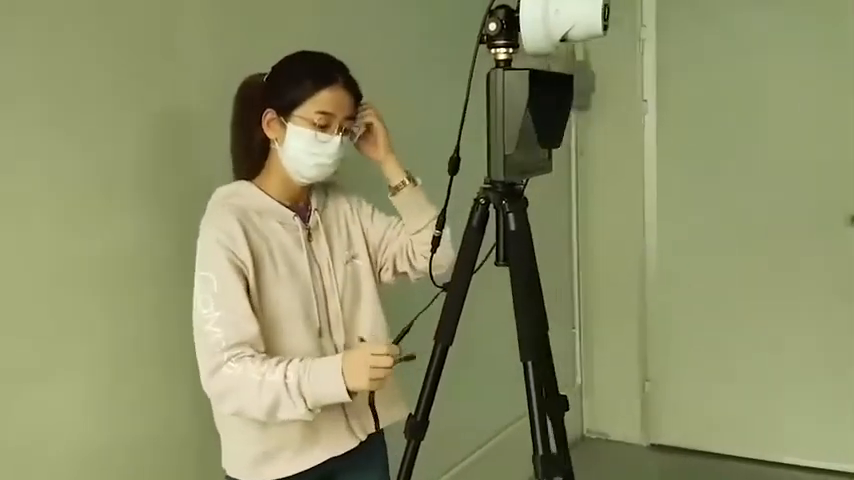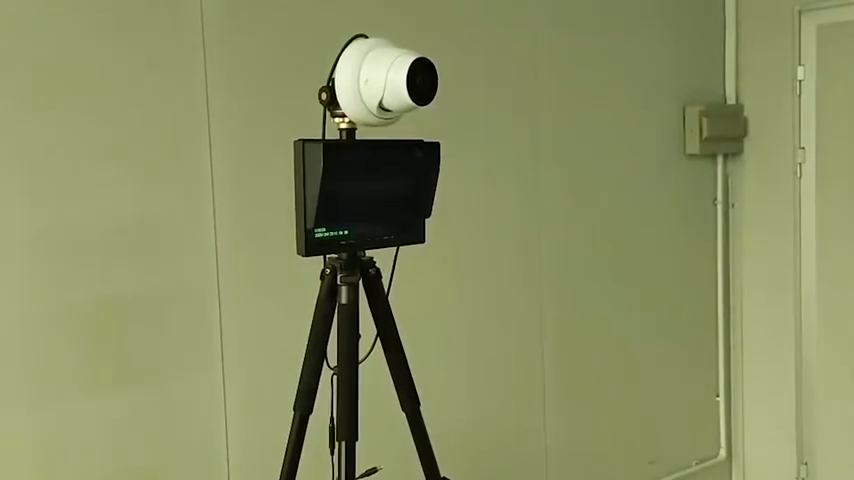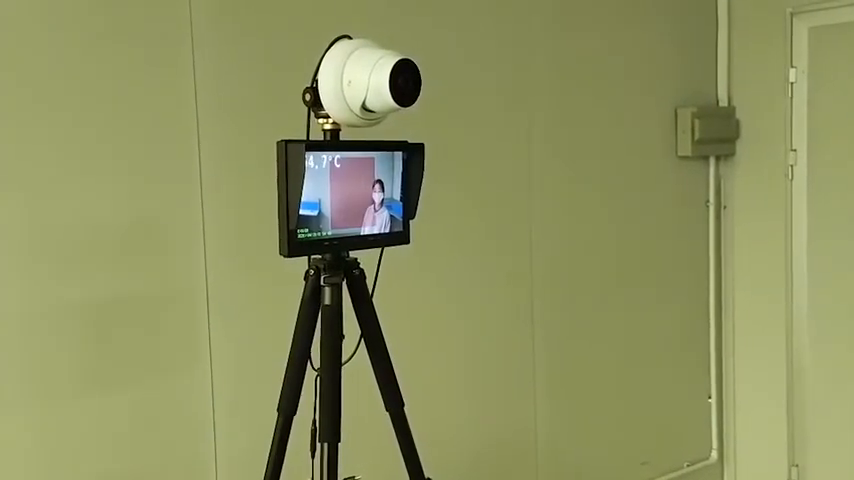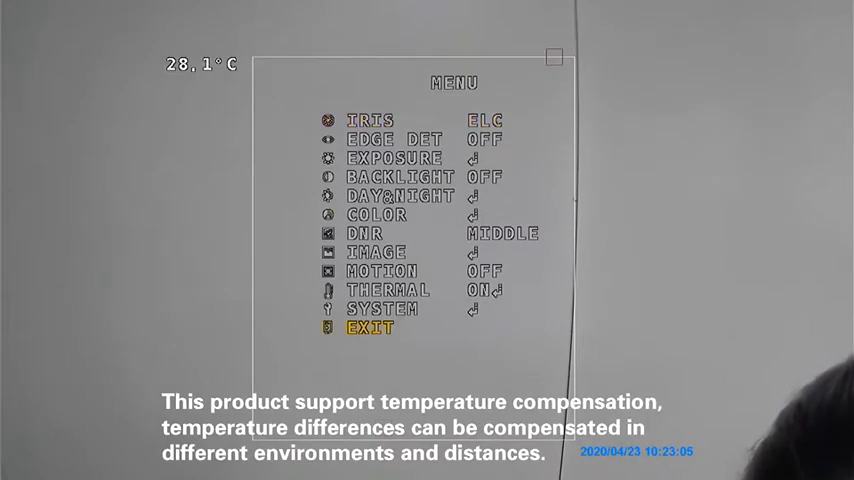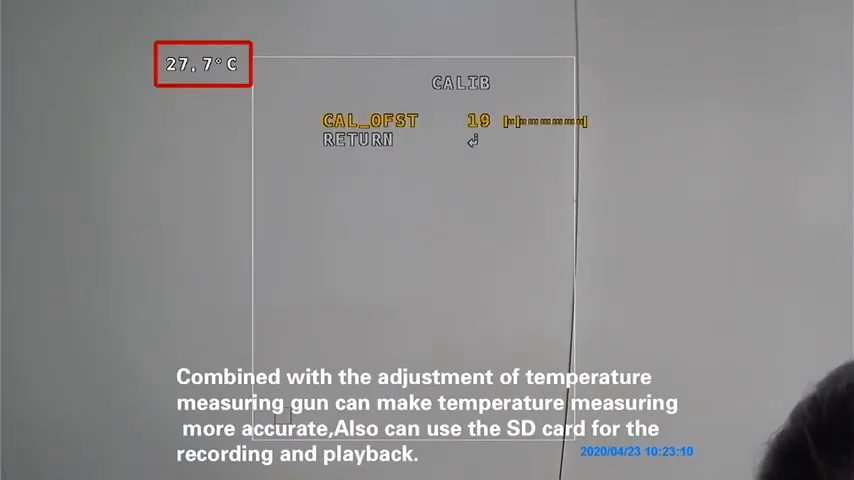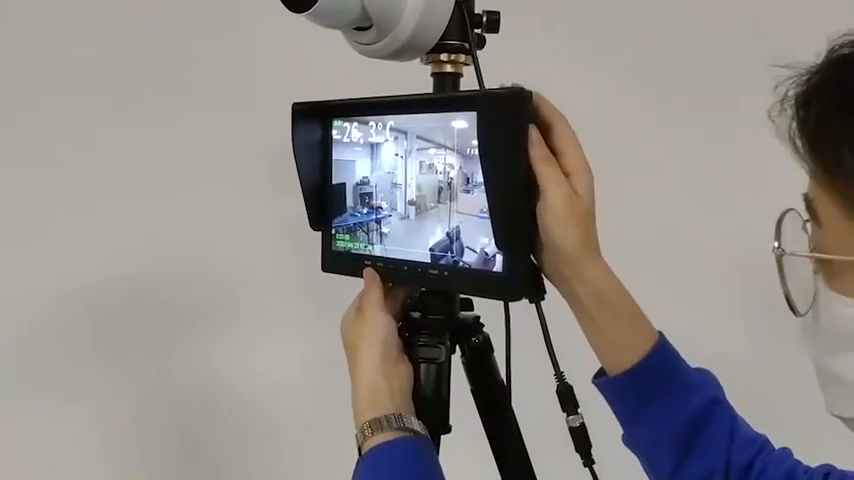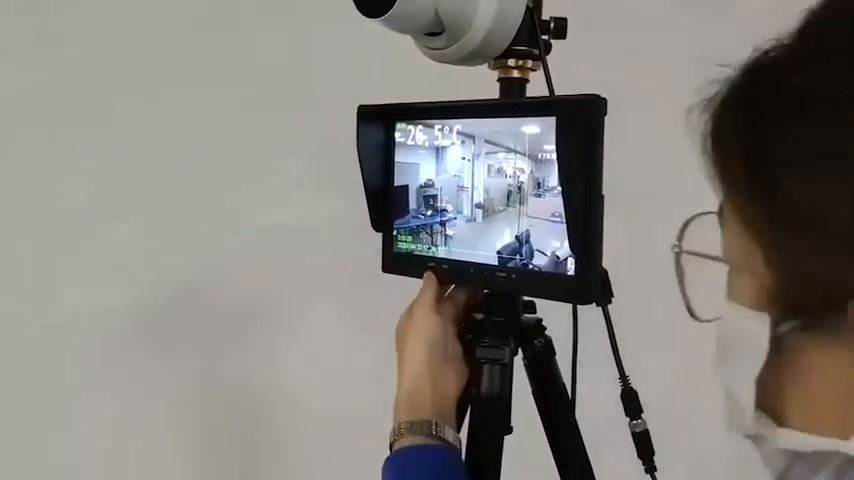Notes: this product in the high temperature and humidity, and the surrounding temperature environment will lead to temperature inaccurate. Method of use: this product support temperature compensation. Temperature differences can be compensated in different environments and distances. Combined with the adjustment of temperature measuring gun can make temperature measuring more accurate. Also can use the SD card for the recording and playback.